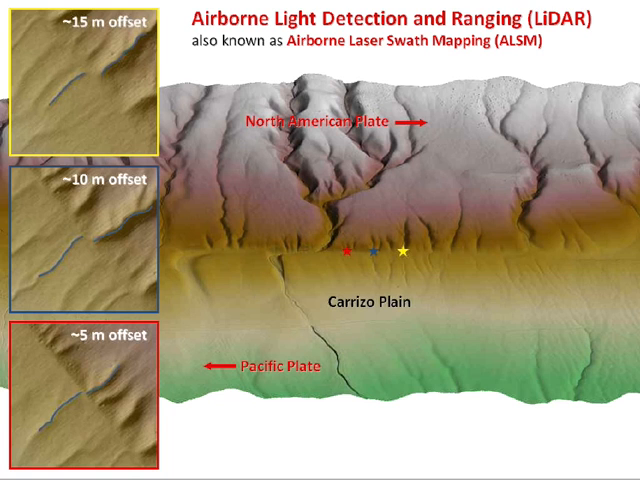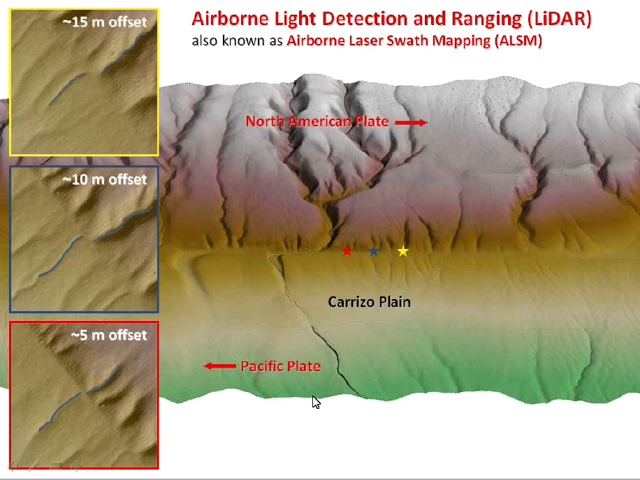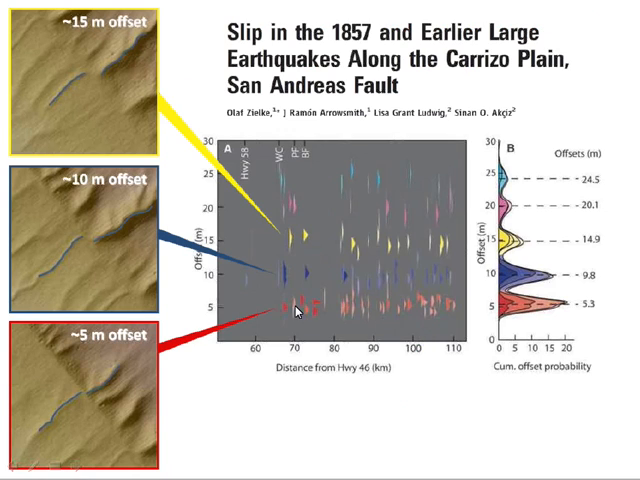And one of the nice results from this particular study, which was by Olaf Zielke at ASU in Arizona, is that when you measure these offsets all the way along this part of the San Andreas Fault, you find that they fall into very discrete sets of offsets. So there's one set at 5 meters, another one at 10 meters in the blue here, another one at 15 meters. So this is the amount of offset of the stream by distance along the fault.